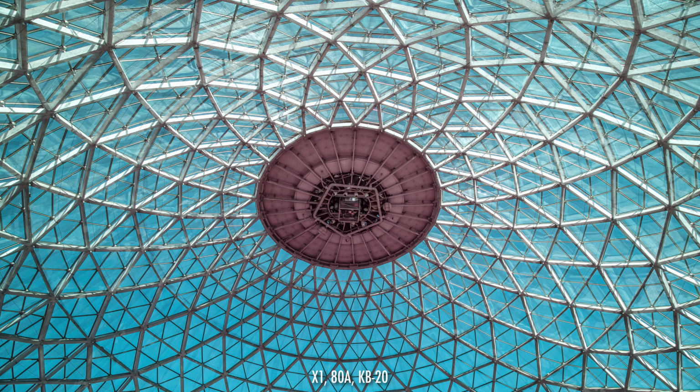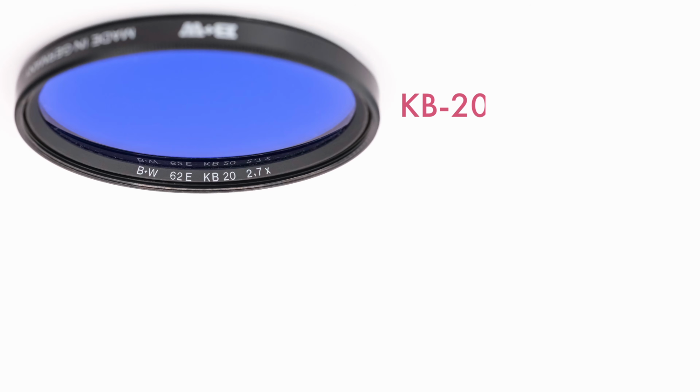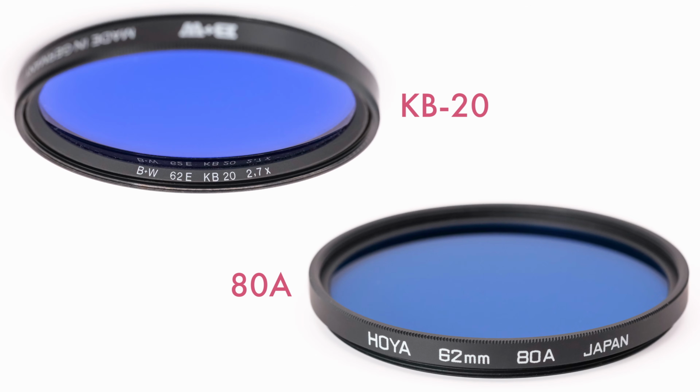In a previous video, I showed test images using various combinations of these filters. The KB20 and 80A filters are both used to adjust the scene's color temperature to match daylight film. Remember when you had to pick the right film for your scene's color temperature or add a filter to match it? Good times. Well, we can now use these filters as part of our candy pink stack.